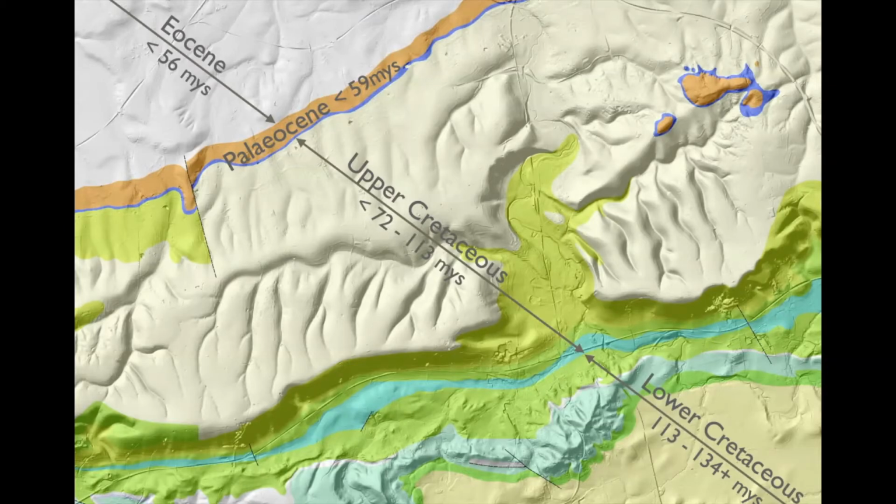The Paleocene is about 59 million years, and the Eocene is less. It's worth dwelling on that. These are very long periods of time. Geological processes are very slow, but they are inexorable.